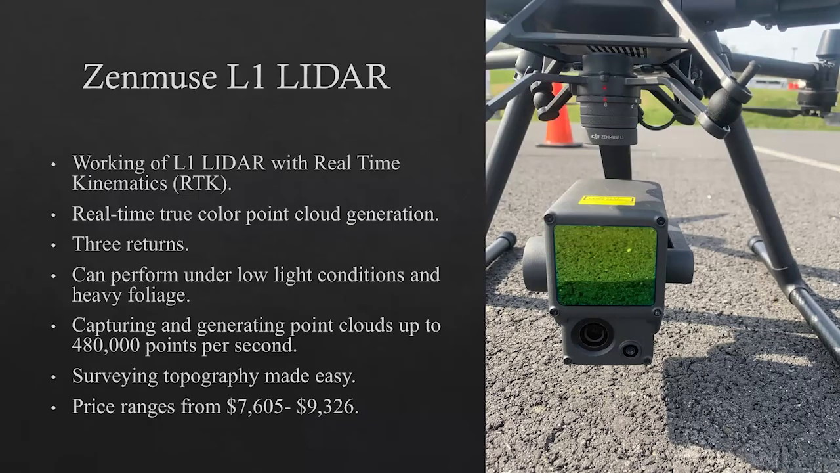With L1, real-time color point cloud generation is possible. It just means that it has the ability to generate a point cloud in color. And it has 3 returns, which means when the drone is flying, for every 1 pulse that comes out of the LiDAR sensor, we can get up to 3 returns back into the LiDAR.